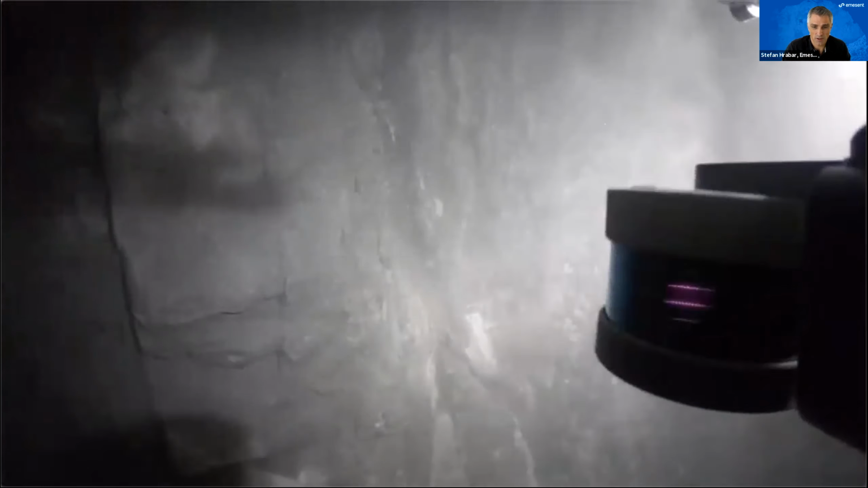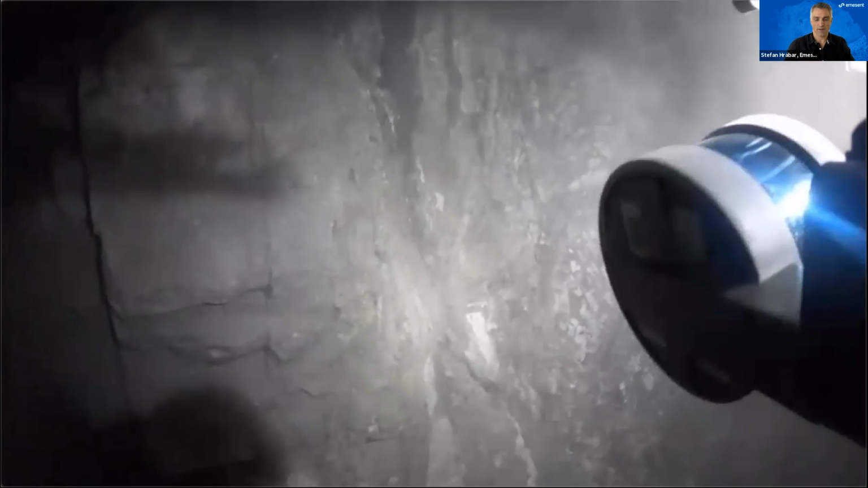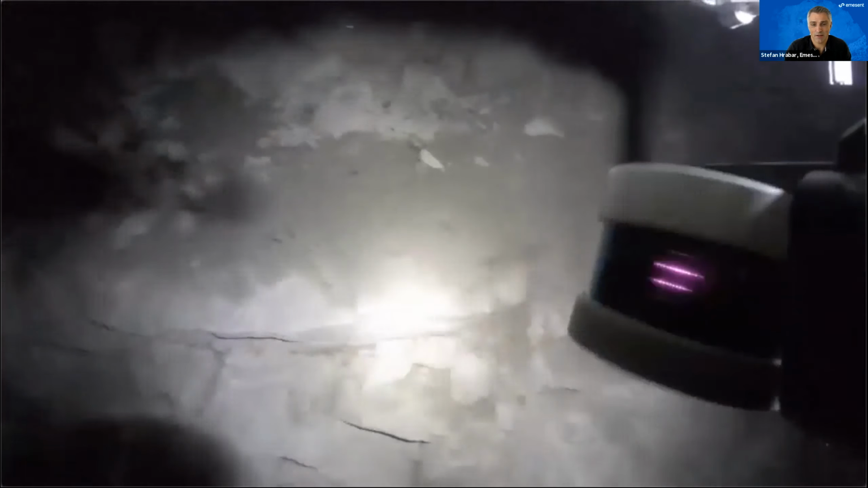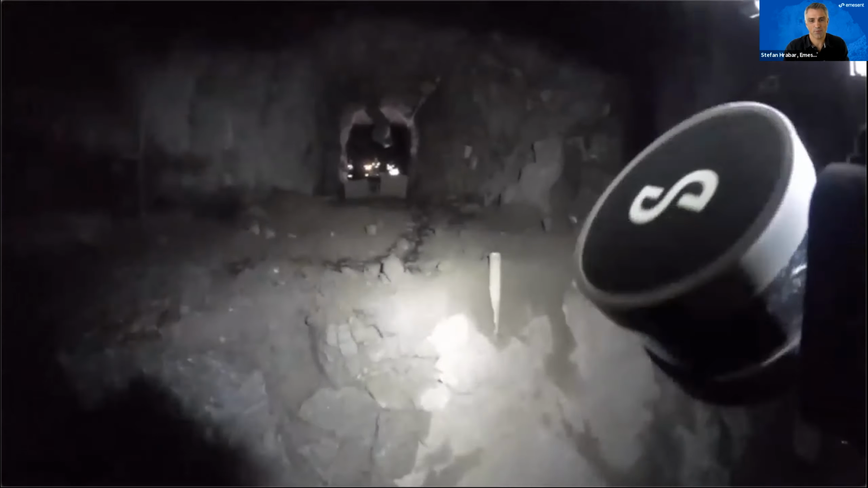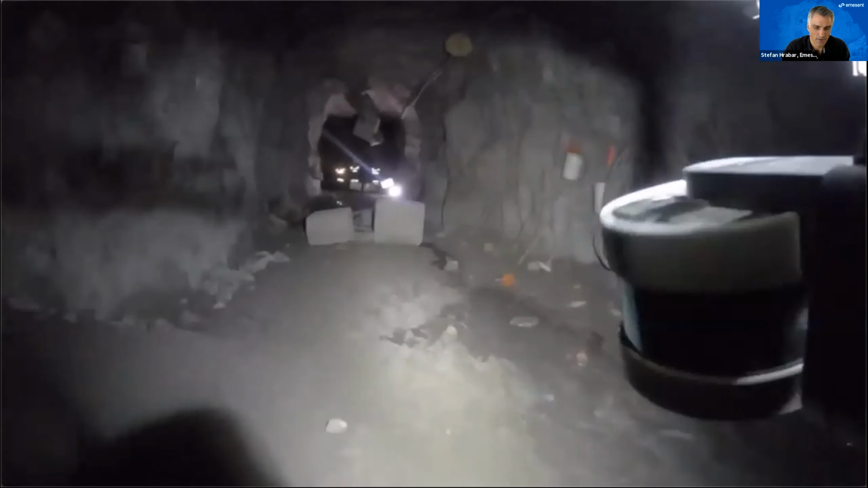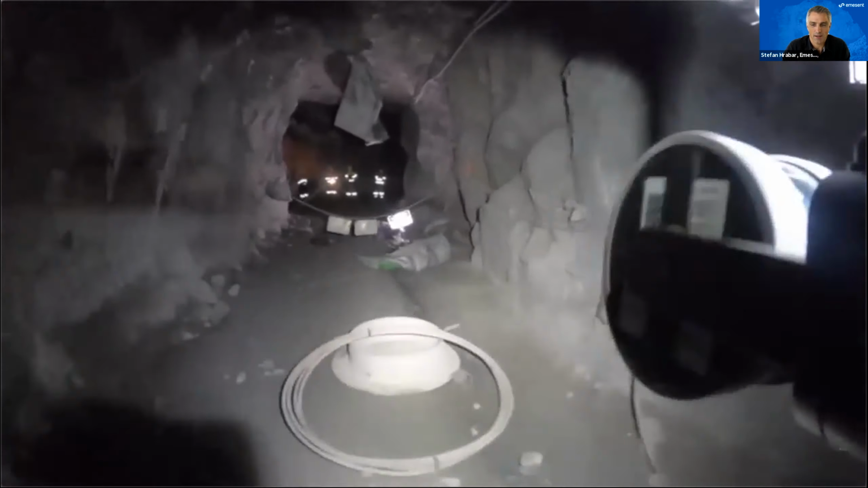So usually this is a very dangerous operation. A surveyor has to usually go to the top of this underground void and hold the scanner over the edge to try and scan it. But by sending in Hovermap, the operator doesn't have to get anywhere close to these areas. And because it's flying around in this void, it really captures everything in a lot of detail. So there's no guesswork, there's no missing data.